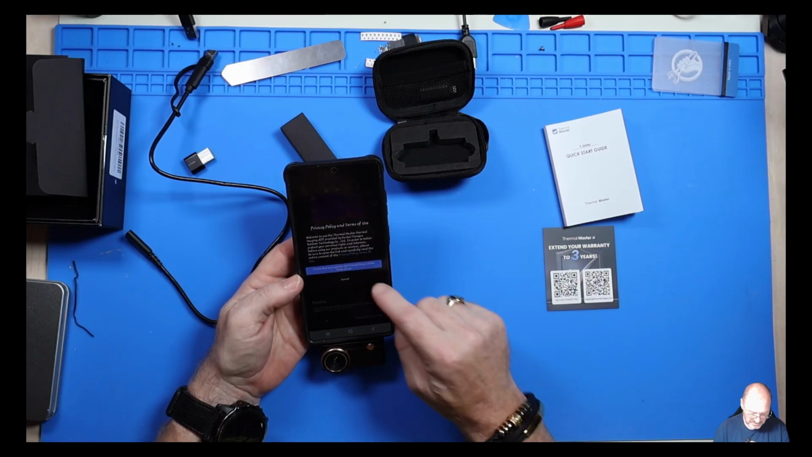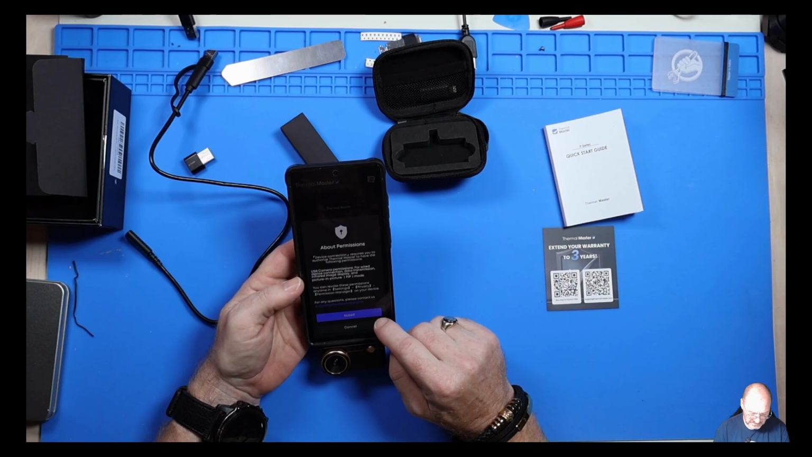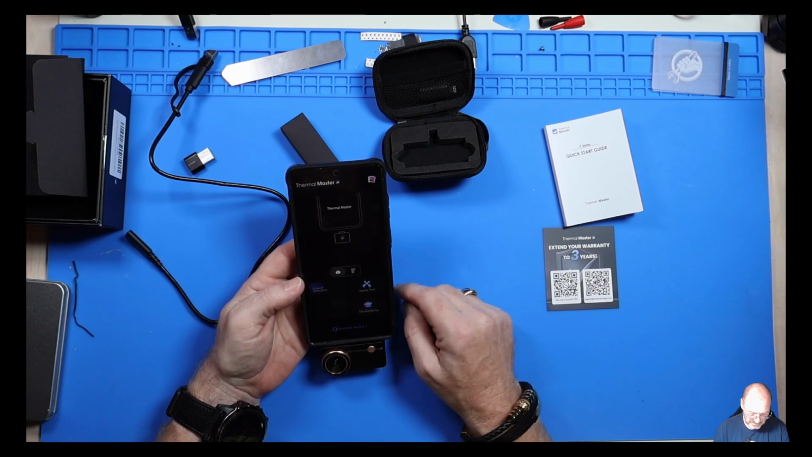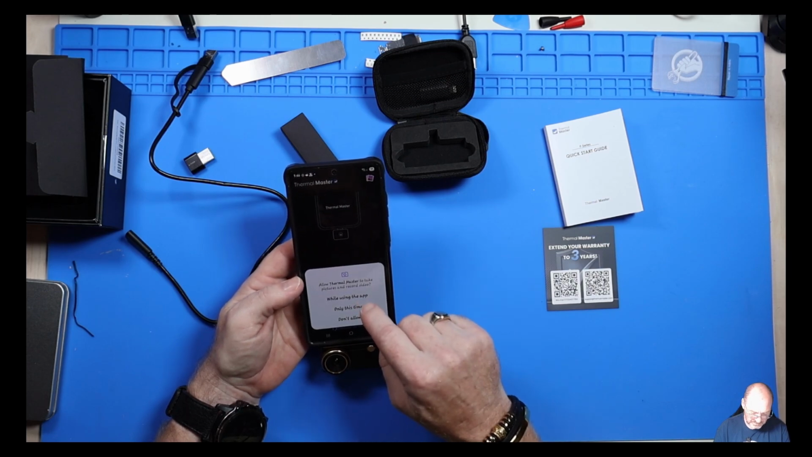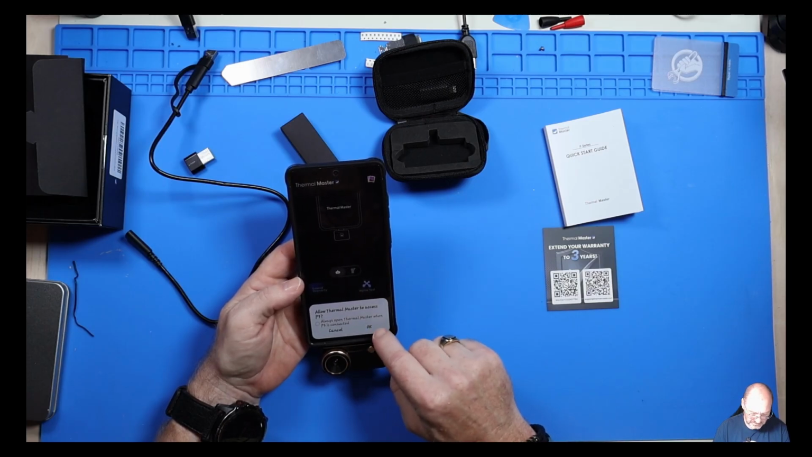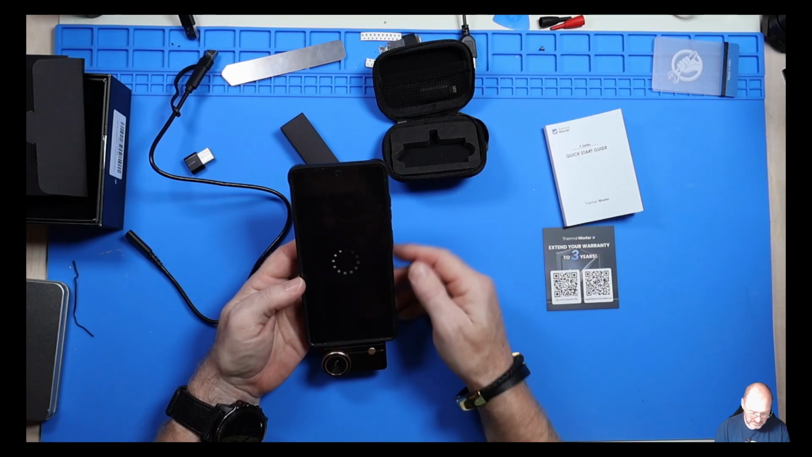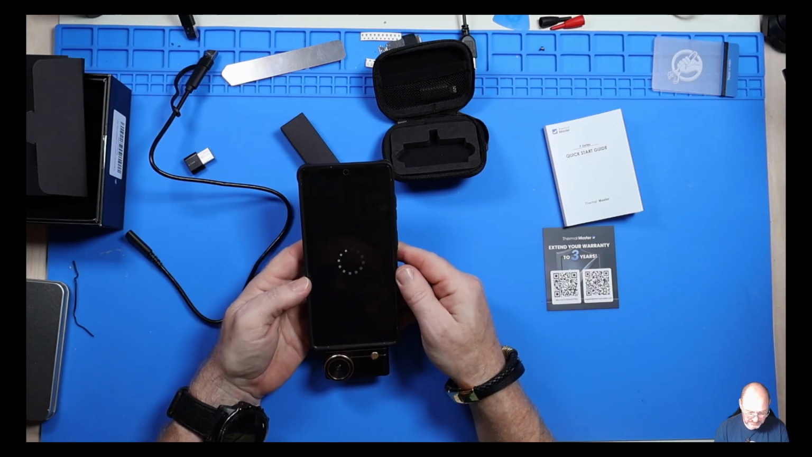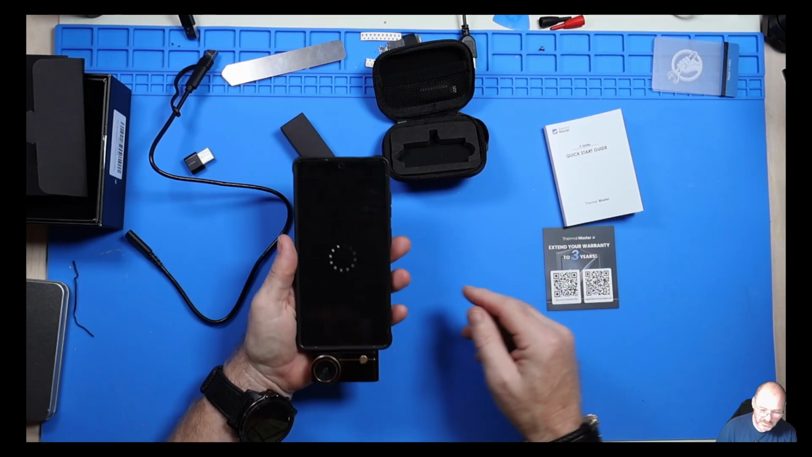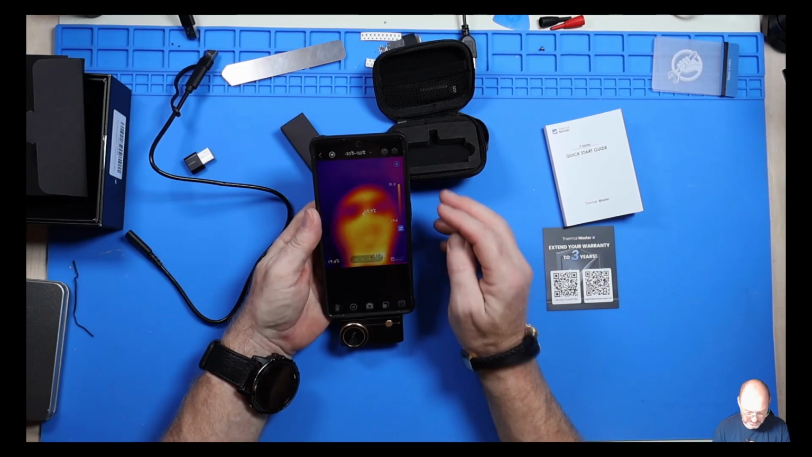Yeah, I've read and agreed that. Yeah, noted. While using this app. Okay. I probably should give my phone a clean, to be honest. It's kind of looking a bit grotty there. Oh, wow.